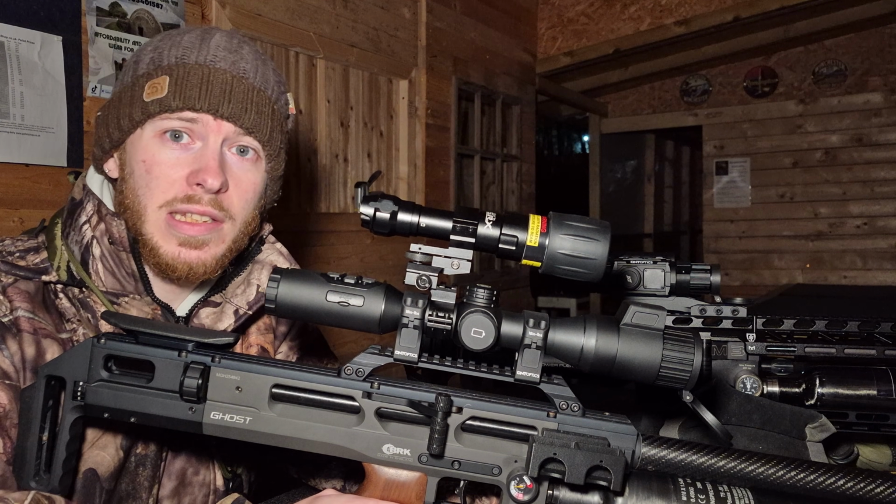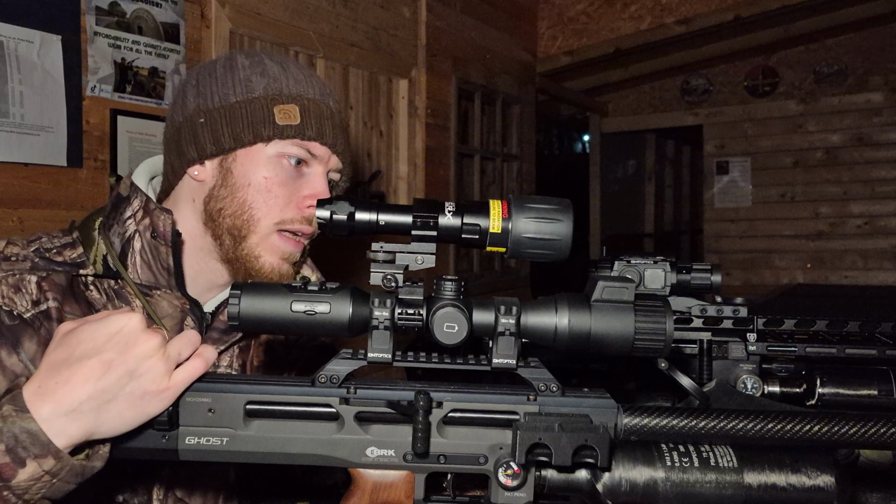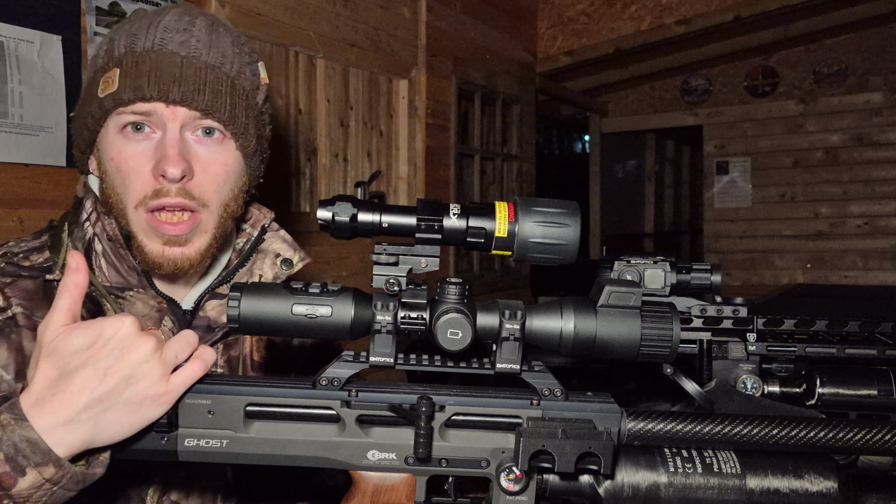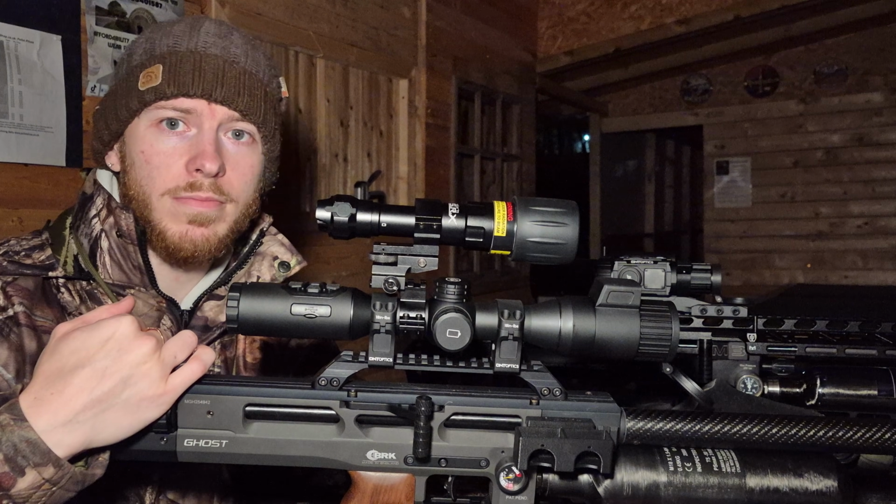Yeah, that's about it. I would definitely like to have a little crack on a few rabbits with this one at night, but yeah, absolutely mega. I definitely would say, if you're on the fence about buying one, buy it. You'll be very happy. It's a cracking scope.